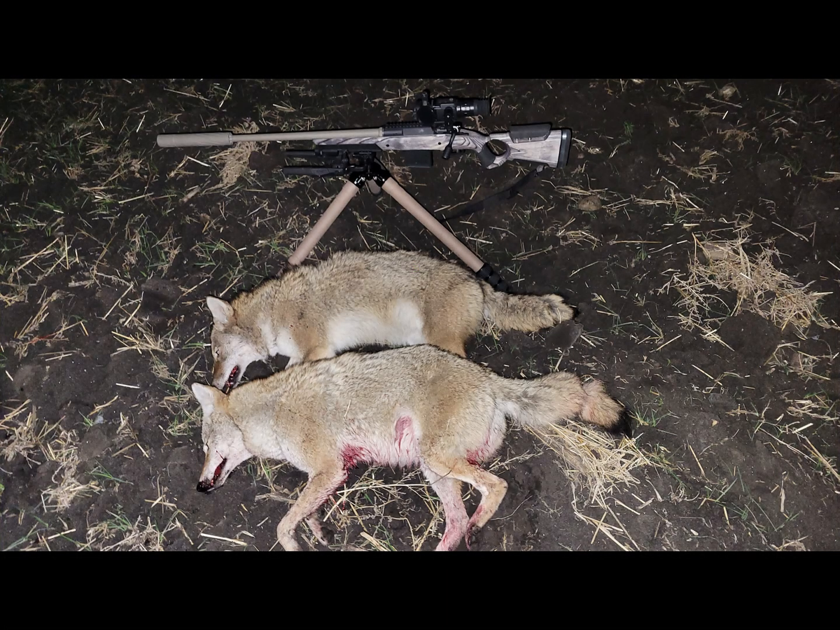And here he walked out there, and this is the closer one at like 220, and there's the second one at, we'll say, 450. And here they are together. I thought with how timid they were, maybe they were pups, but they're both adult coyotes. I don't know what their issue was.